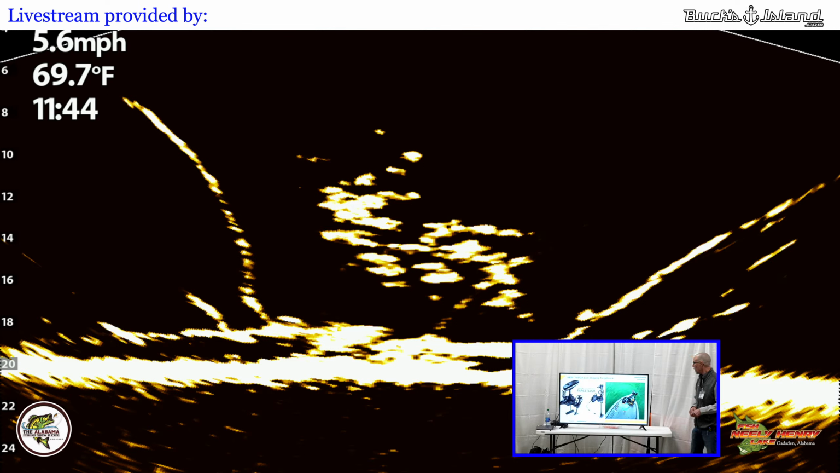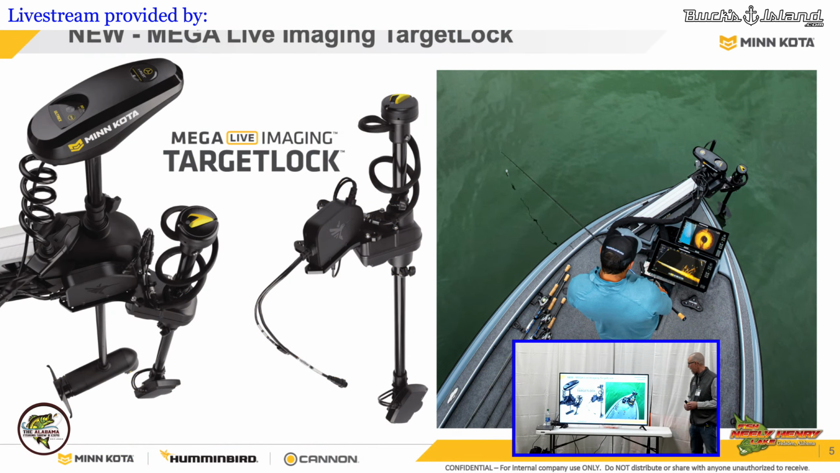The other thing that we brought out last fall was our Target Lock. Now, I've been using this for a while now. This is another accessory that we can attach to our Ultrex trolling motor. So again, part of that one boat network that we always talk about. The advantage of having Target Lock, a couple things. Number one, it's off of the side of the trolling motor, so I can still use my Spot-Lock at the same time.